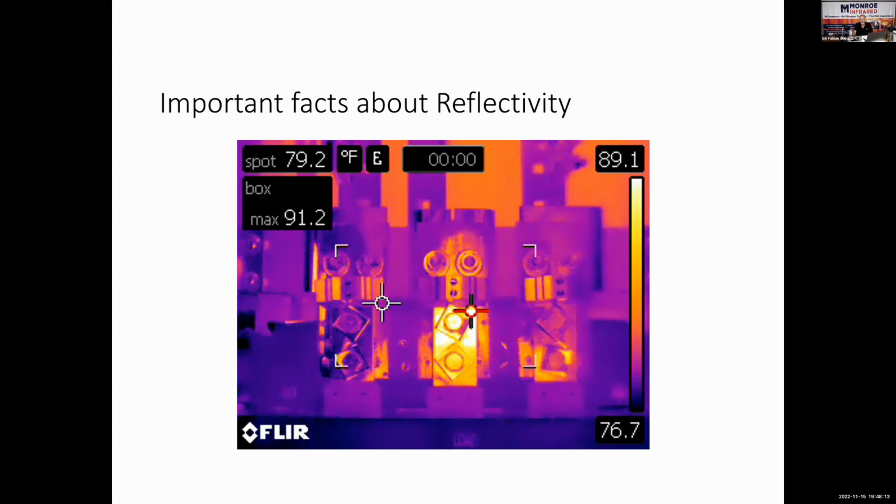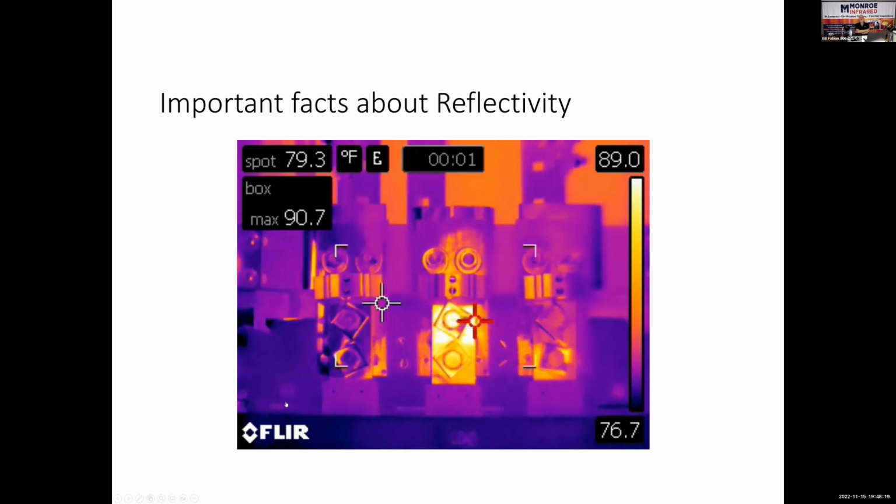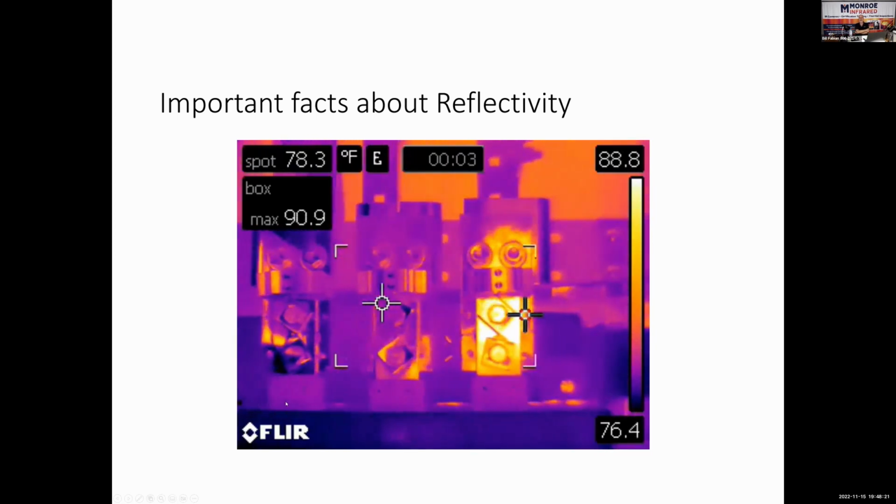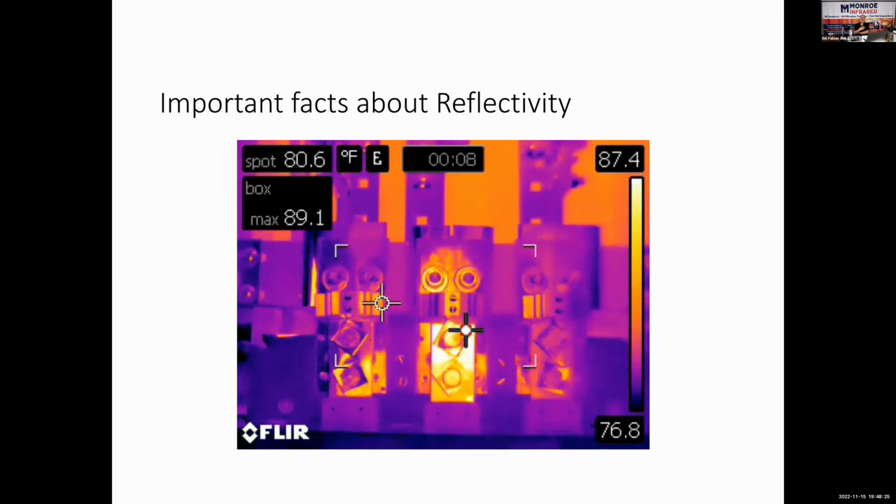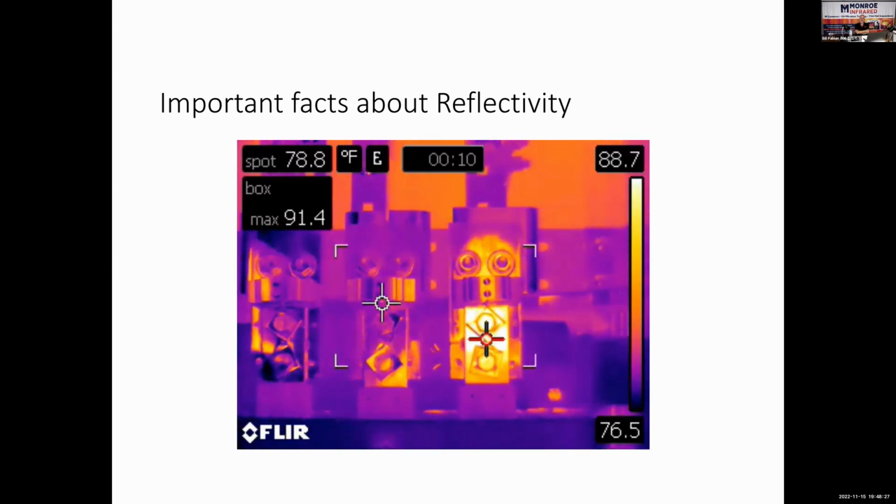Watch, as if this works right. Come on. There it goes. Watch as I move left and right. That shiny metal, that's my body heat reflecting off that shiny metal.